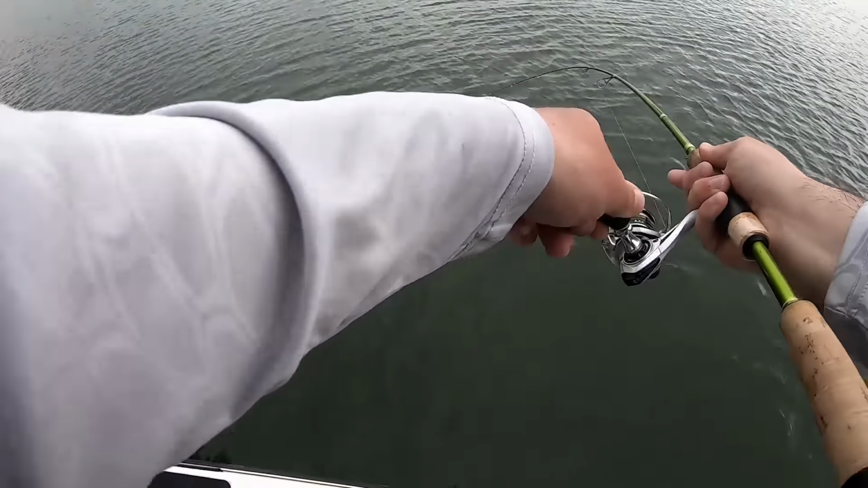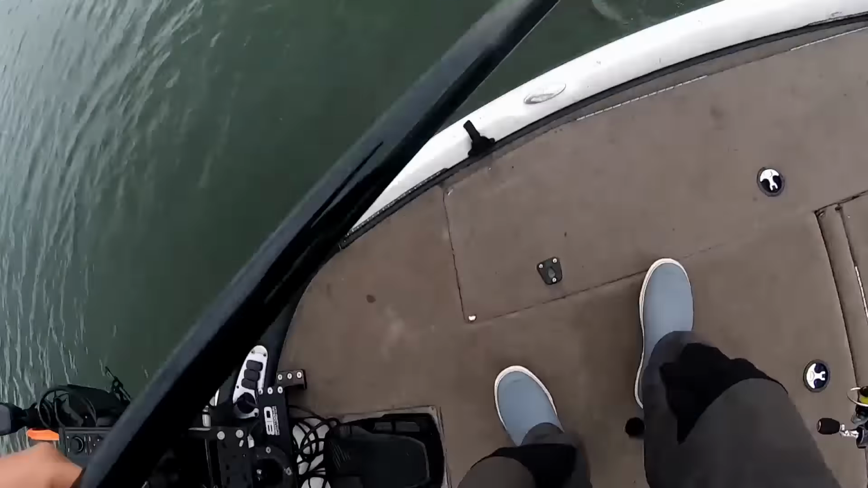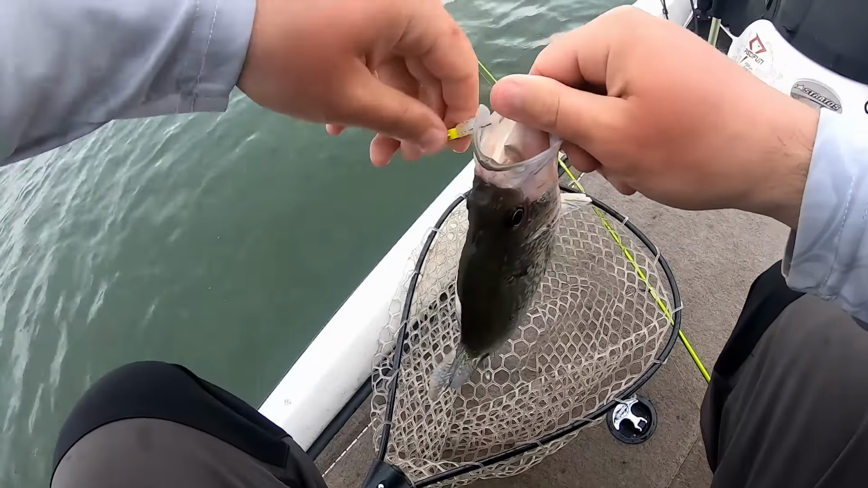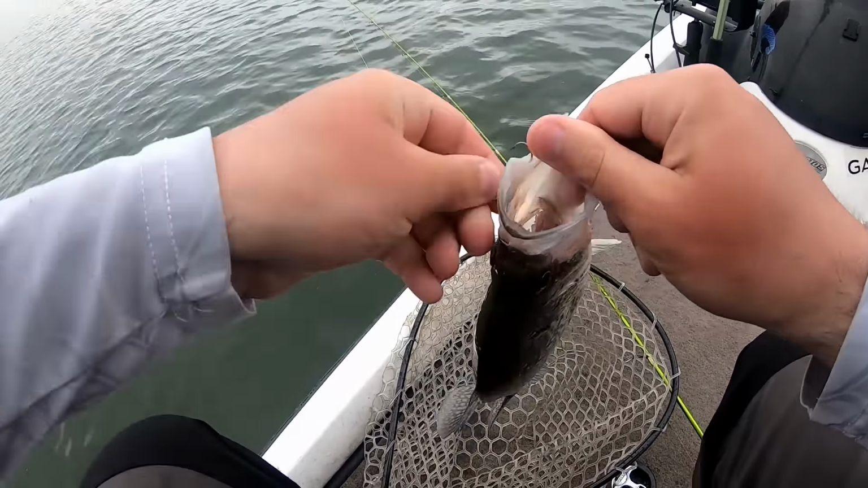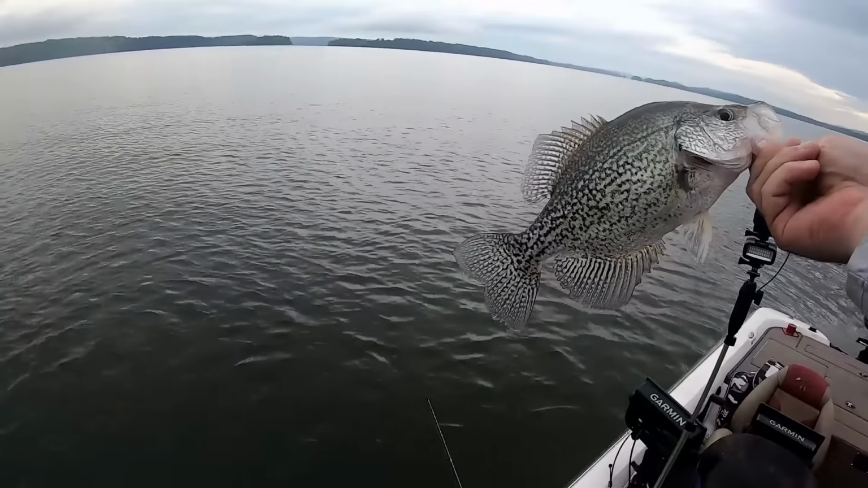That might be it. That might be him. It's a good crappie, but it's not our big crappie. I don't think so. Nope. That guy's only a pound. Dang. That 2-pounder I caught earlier this week, I was really hoping it was going to be here. But yeah, that guy's only about a pound.